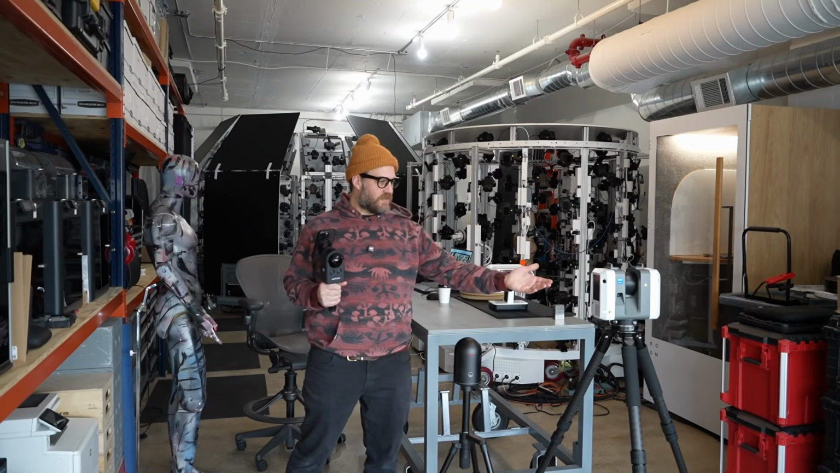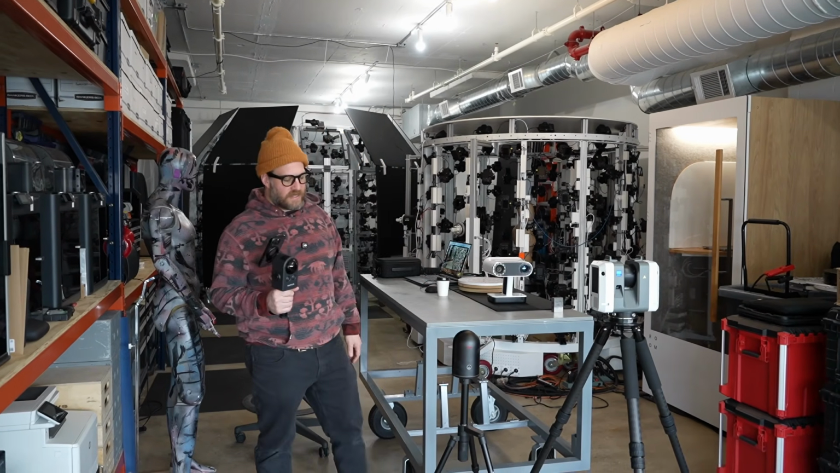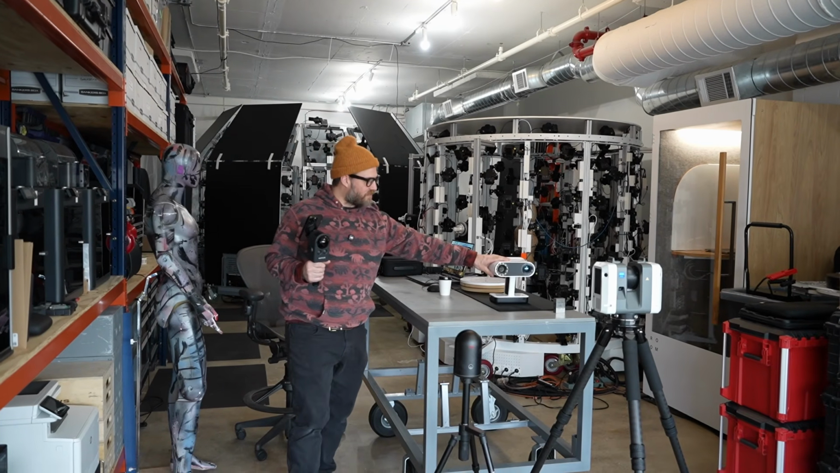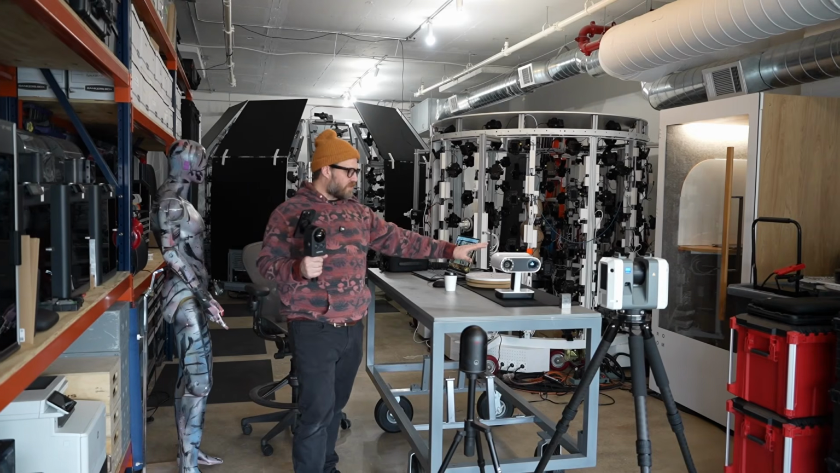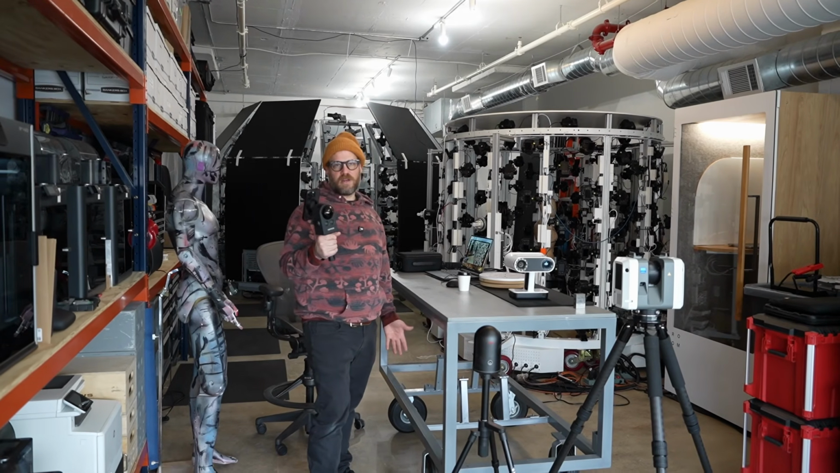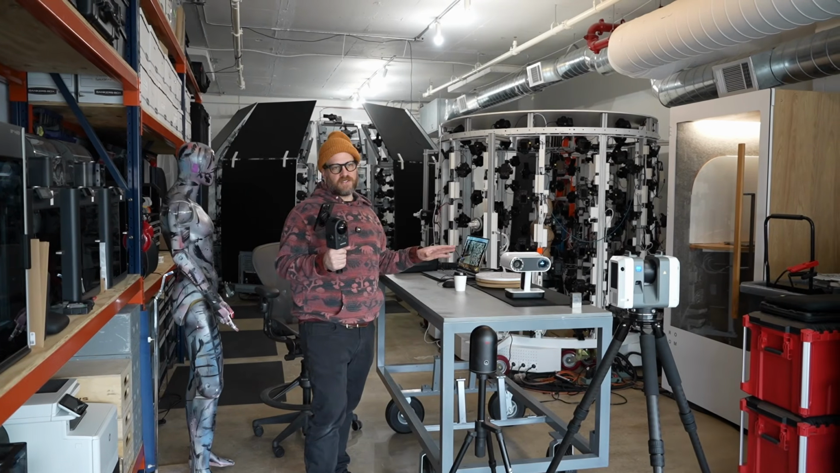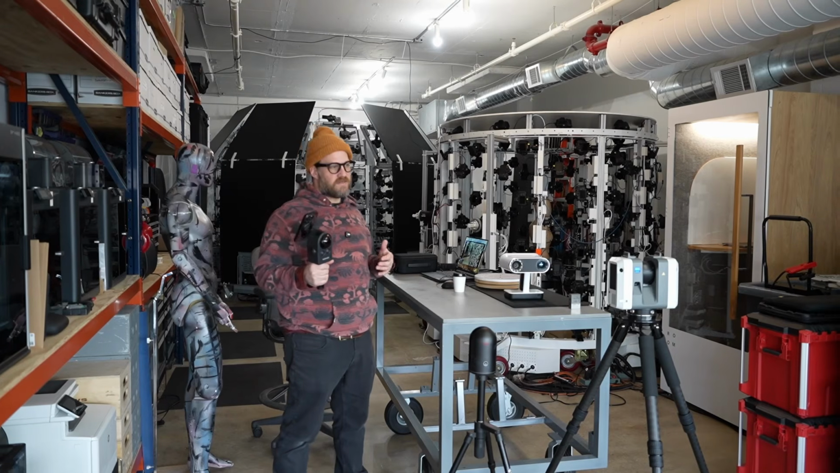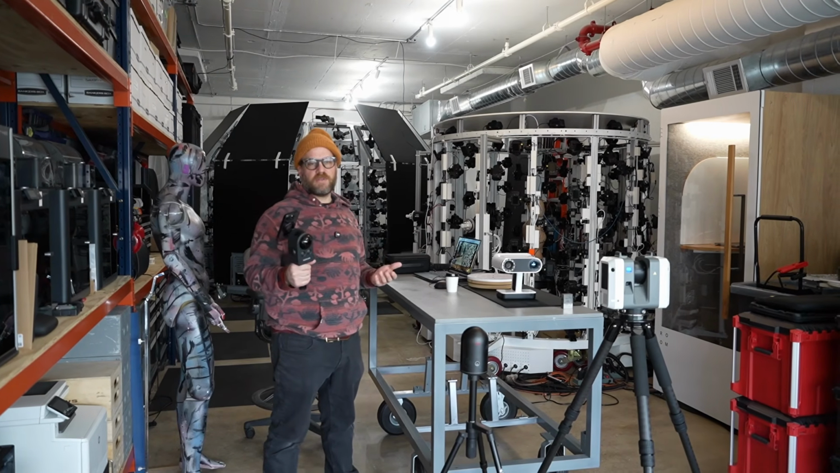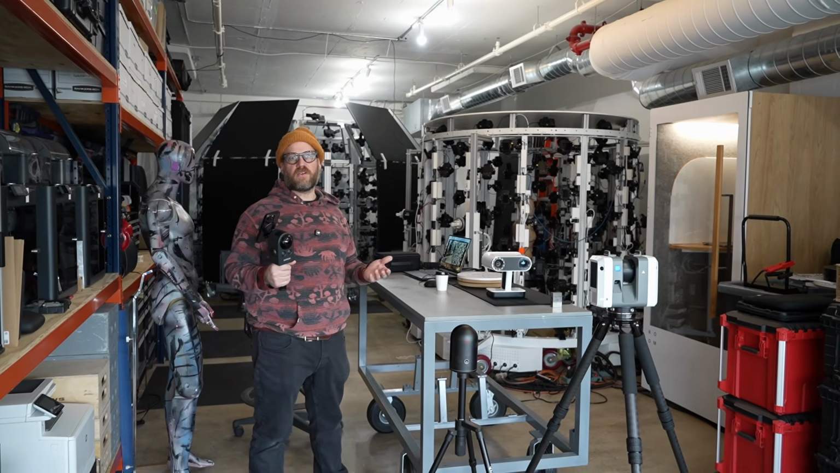The RTC 360 is almost $100,000. The BLK 360 is $20,000. This one, for scanning more objects, less environments, is close to $40,000. This is $5,000. And it's kind of blowing my mind because this does something that honestly none of these scanners can do, which is scan a space as large as this so quickly and output data that is really remarkable in its accuracy and its color accuracy.